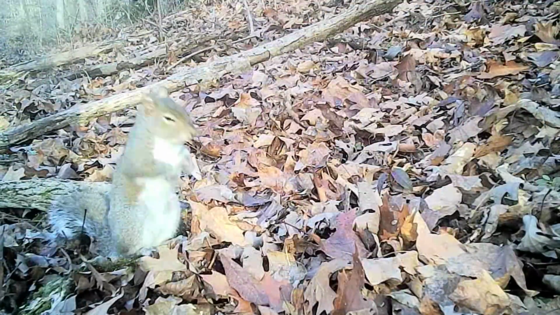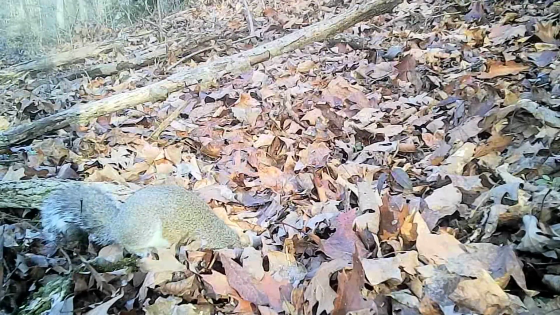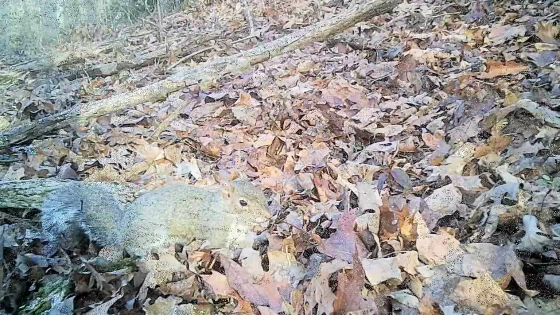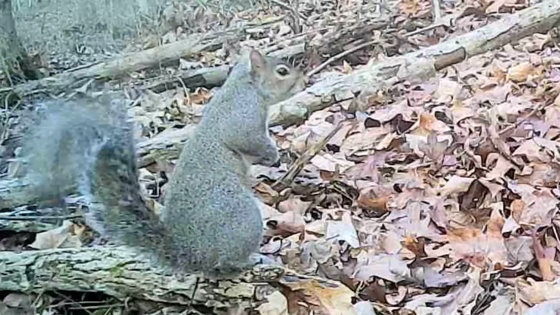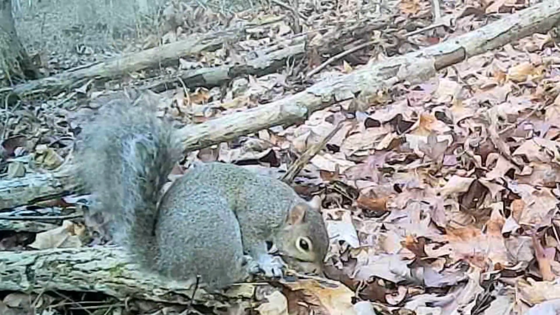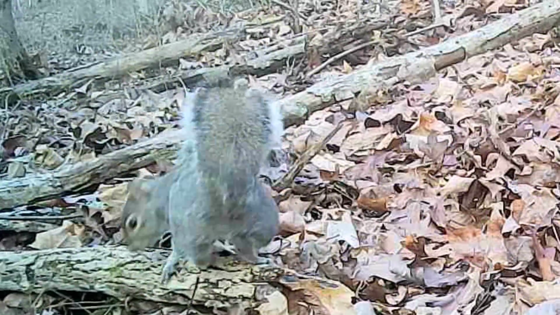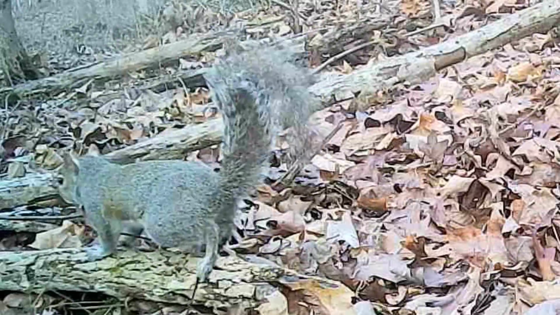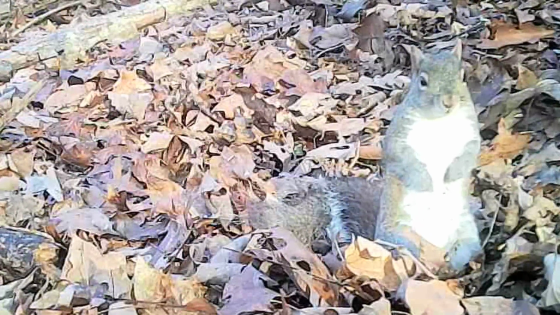He's just checking things out. Finding him something to eat on. They let you know if something's in the woods, though. They always watch. Of course, they got to with all these hawks. But, well, there you go. There's the pictures to catch up everything.